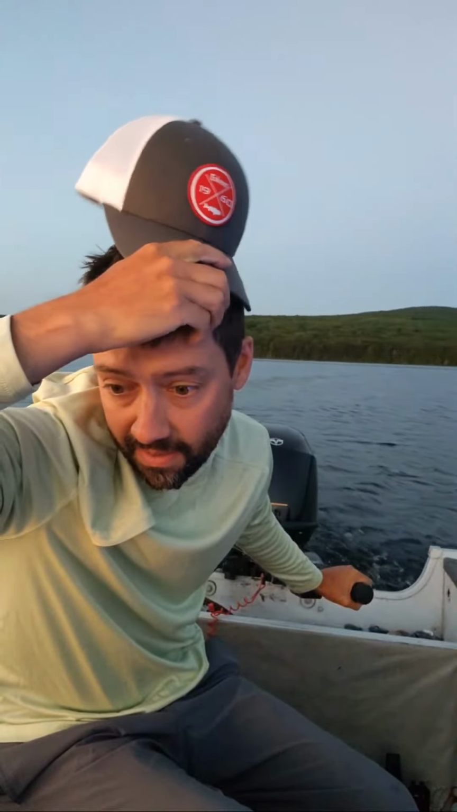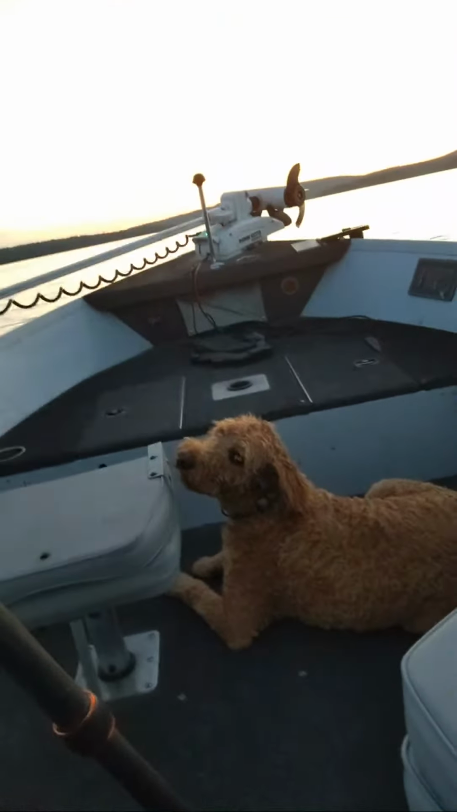But I gotta go. I'm 5 minutes past what I wanted to be, and my poor little doggo in the front here. Let me show you the doggo. Copper, man. Copper, Copper. He's a good boy. He's very grumpy right now. He's grumpy and cold.